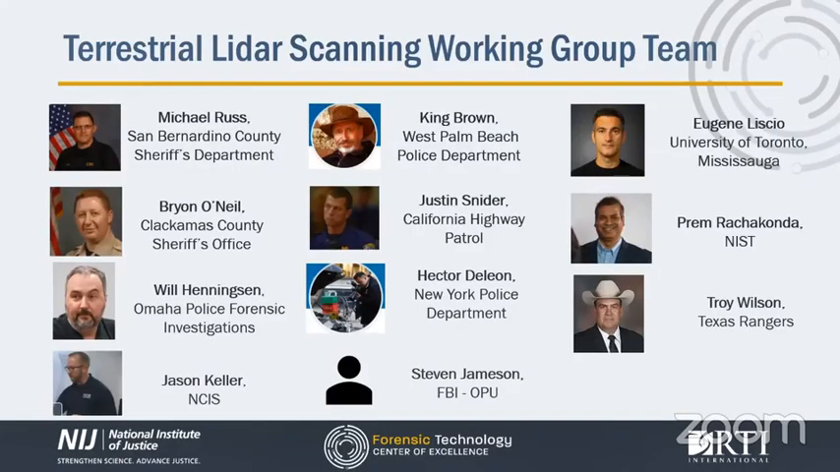TLS working group members included forensic practitioners, researchers, and educators with extensive backgrounds in crime scene documentation and reconstruction, as well as experience in providing expert testimony on bloodstain pattern analysis, trajectory, and collision reconstruction. The working group included representatives from federal, state, county, and local systems, as well as representation from the Crime Scene Subcommittee of the OSAC, and included ISO 17025 and ISO 17020 accredited practitioners.